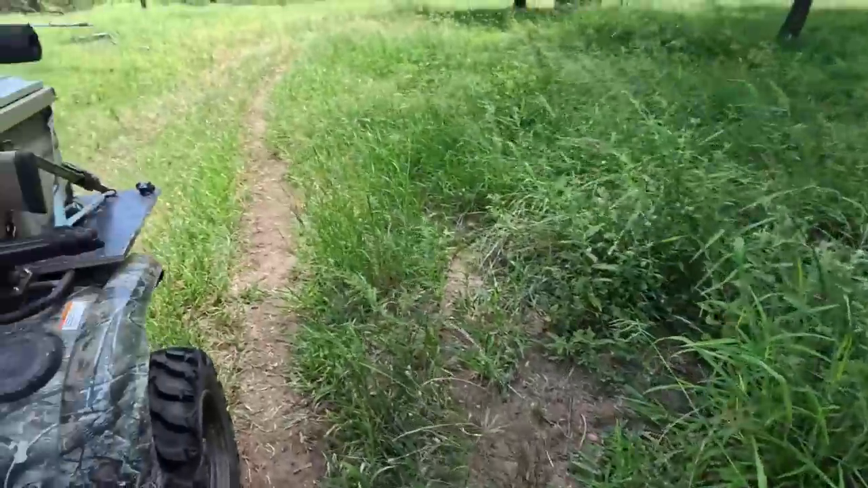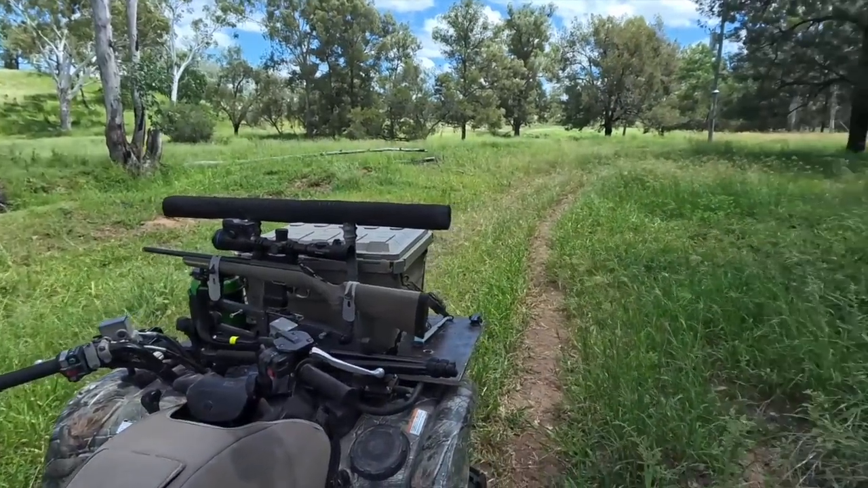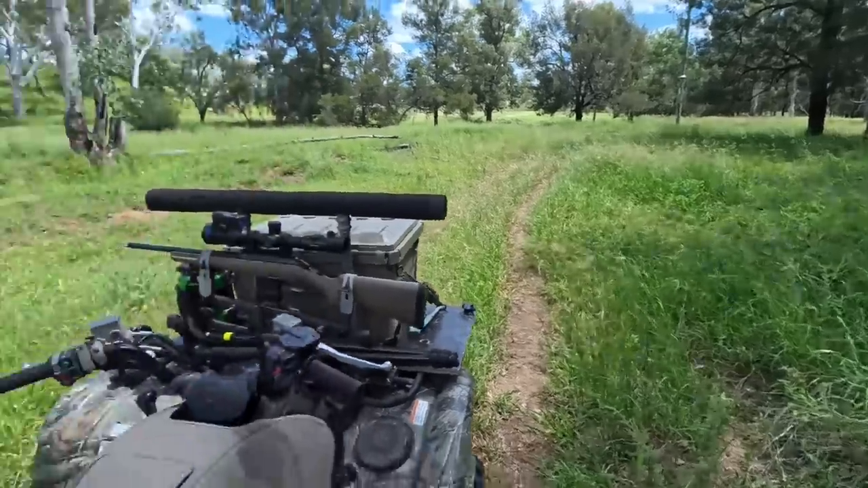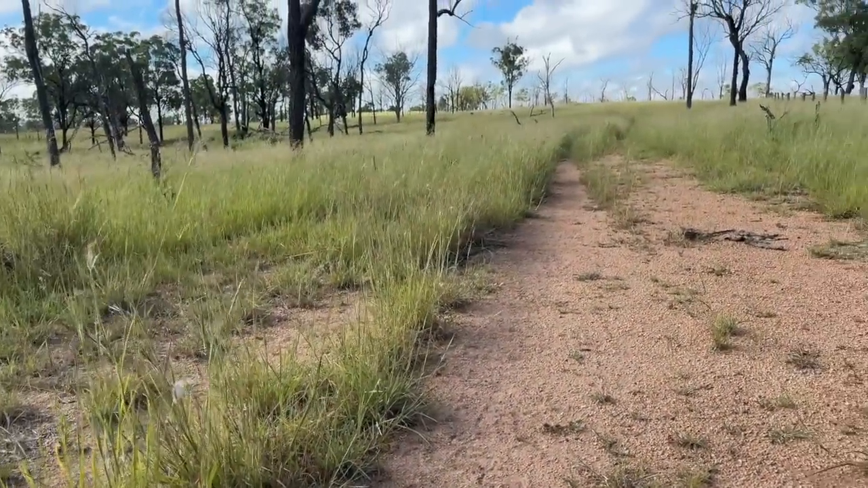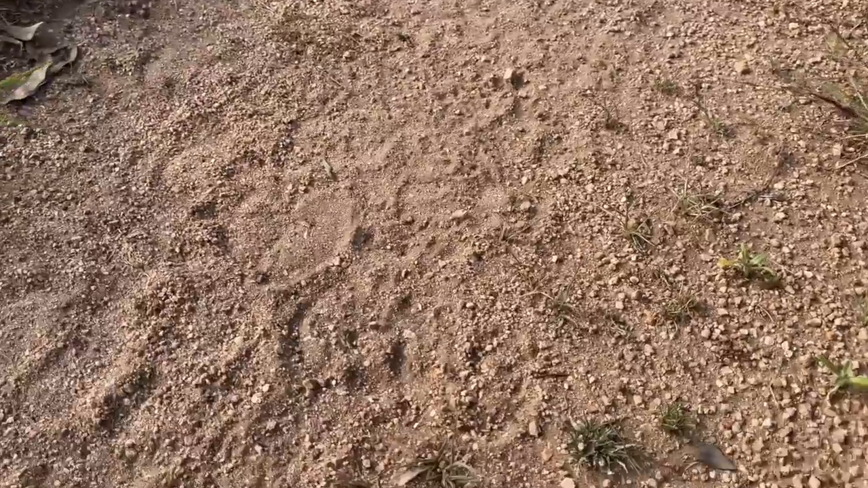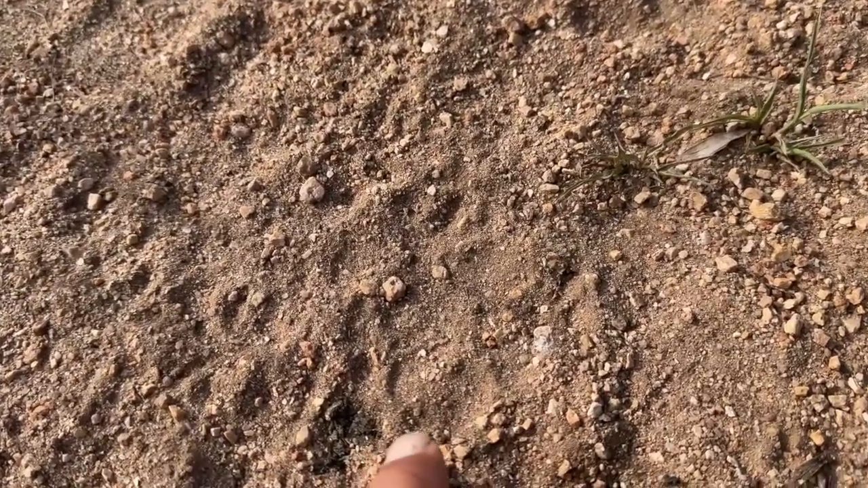Anyway, don't know how much further we can go up here. I think we're nearly to the end of the property. I'll turn around and head home for lunch soon. Well, I've just been coming along this fence line. I've been walking this morning, and I've just seen the first dog tracks I've seen.